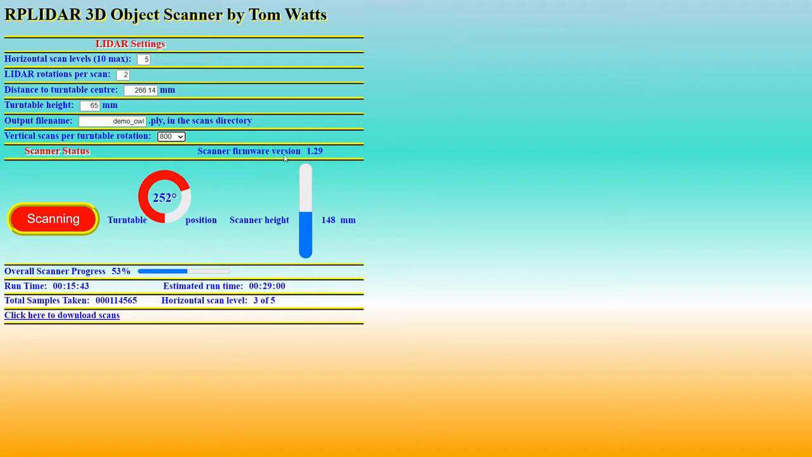The scanner firmware is read by this, and it does change the code slightly. I had quite a lot of problems with scanner firmware. The different versions have different timings. They measure differently, so that the distance to the turntable changes according to the firmware version, which is a bit odd.